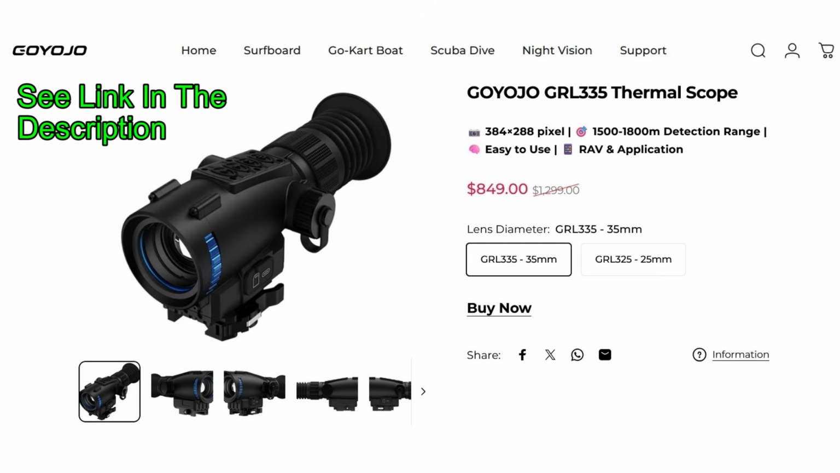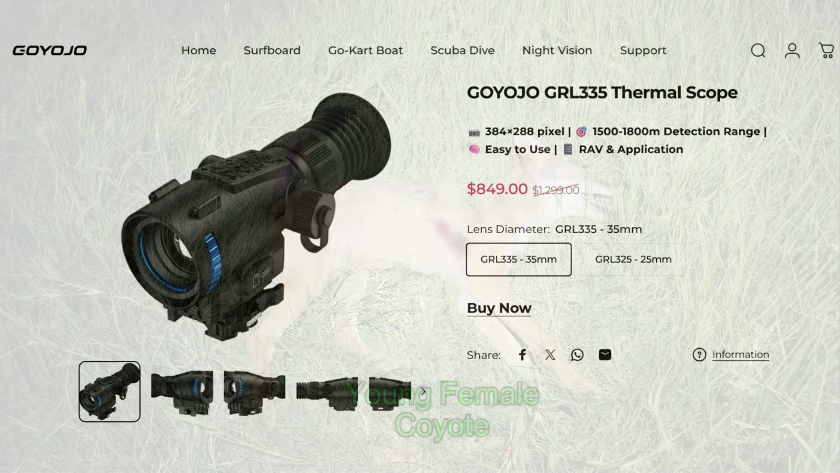Now the Goyojo GRL335 lists for $850 at the current time on sale. And this is from Goyojo themselves. It's not a perfect scope. It has some software glitches right now. They are working to make those changes, and I'm going to discuss one of them that the Mountain Sport Air Guns guy did not find. But overall, this is a very huntable scope. I've enjoyed hunting with it and still do.